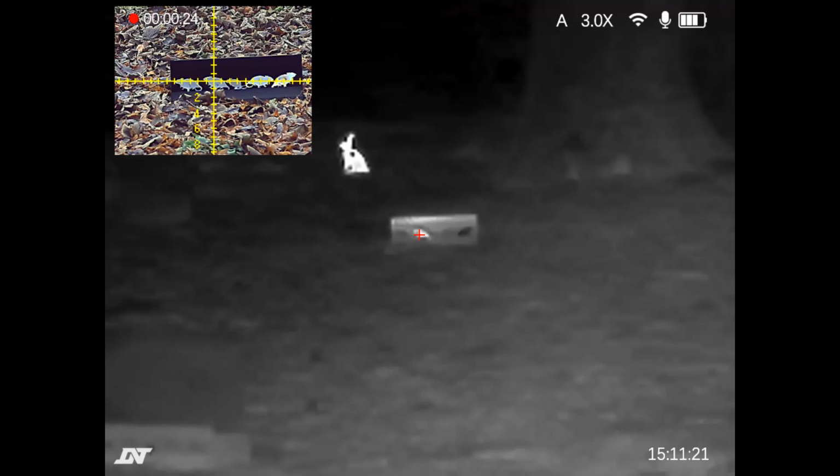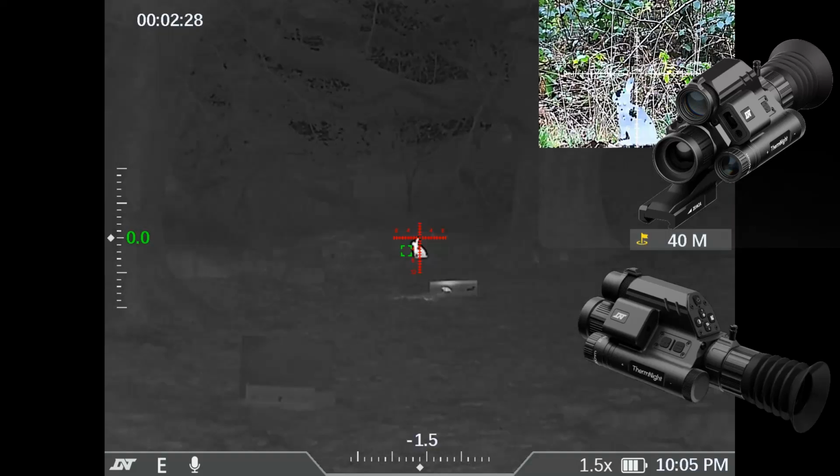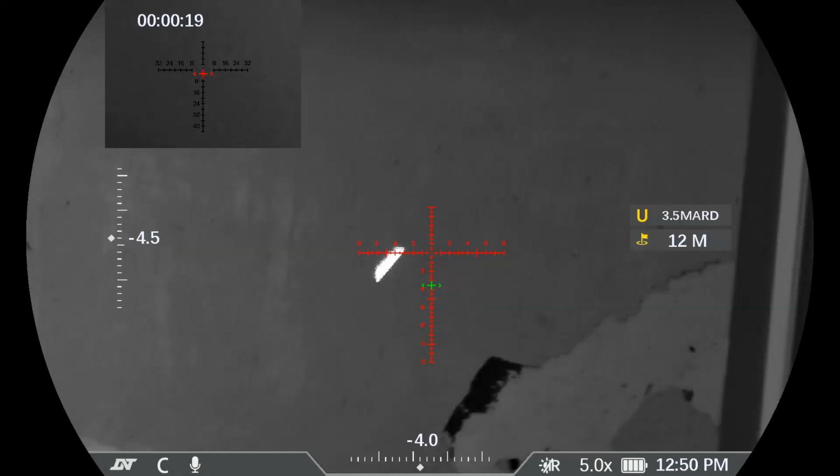A short teaser, sneak preview here now of my next video, which I'm already editing. This screenshot is from the TNC225R. This screenshot is from the TNC335R. So that's 384 by 288 thermal, 35mm lens. And this one's from the TNC635R. So that's 640 by 512 thermal, 35mm lens. Prices to be revealed, release date is to be announced. Oh, and here's the diagonal LRF splash at 12 meters from the TNC335R.